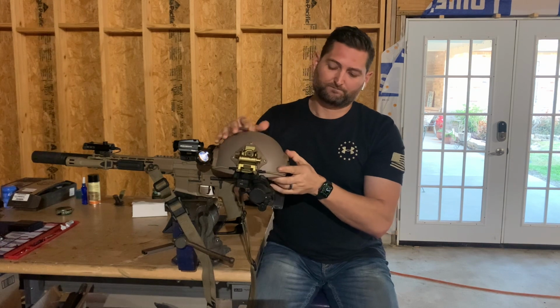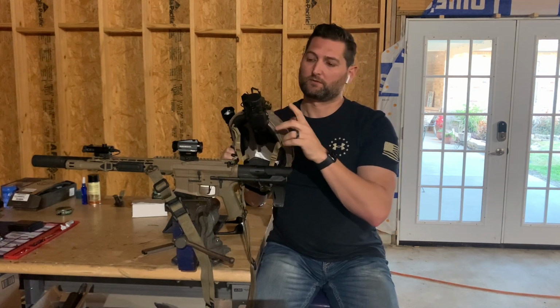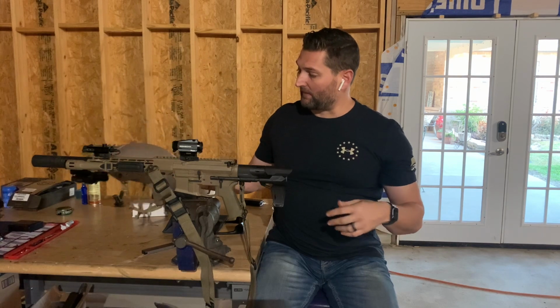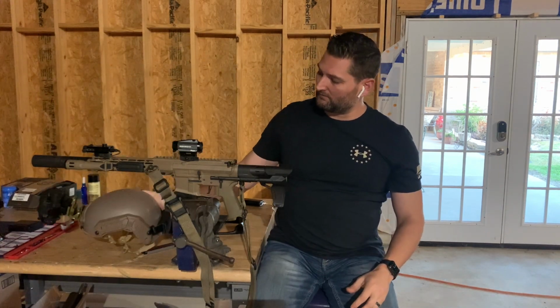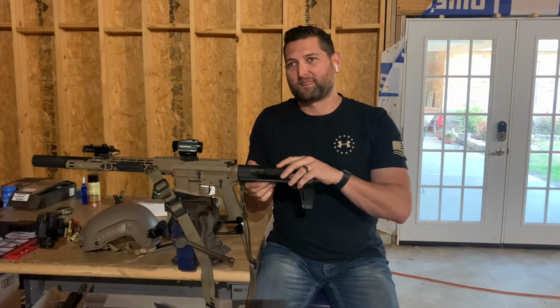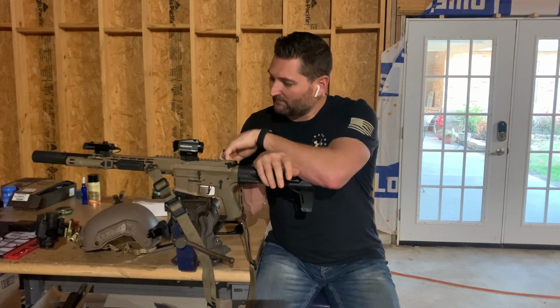So what I have here is an OpMod white phosphor Gen 3 PVS-14. Man, I tell you, I bought this about a year ago, and when I bought the unit, I didn't realize how deep the rabbit hole would go to set up a rig like this.